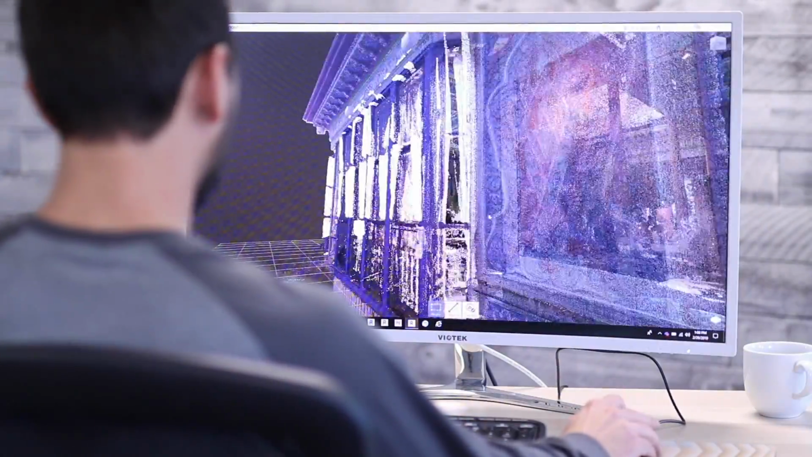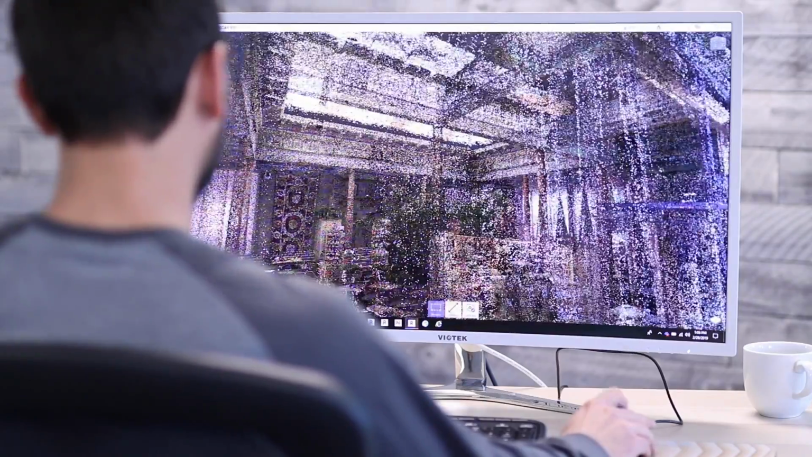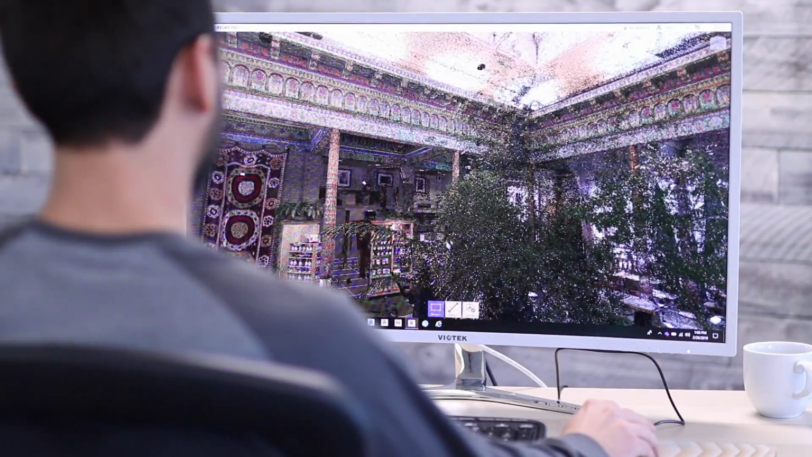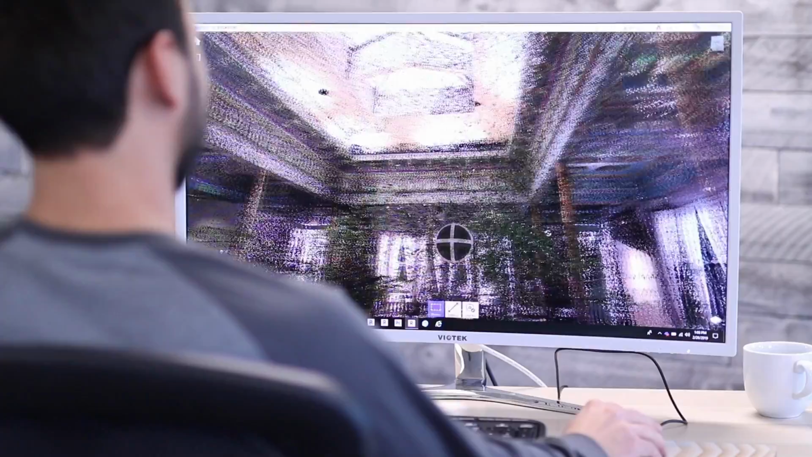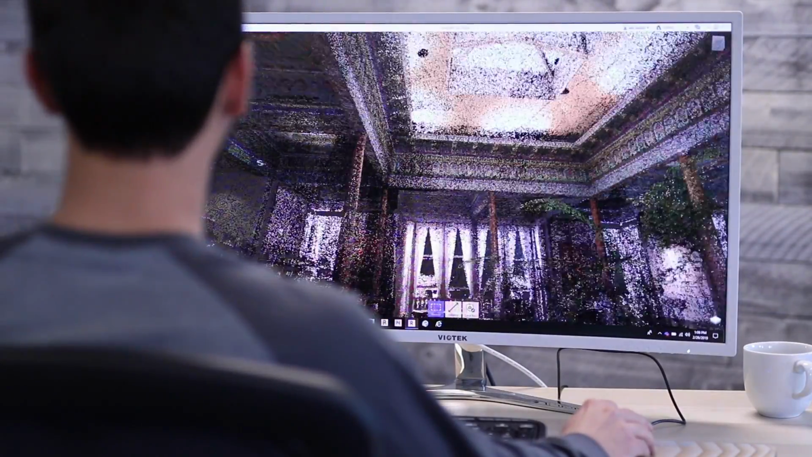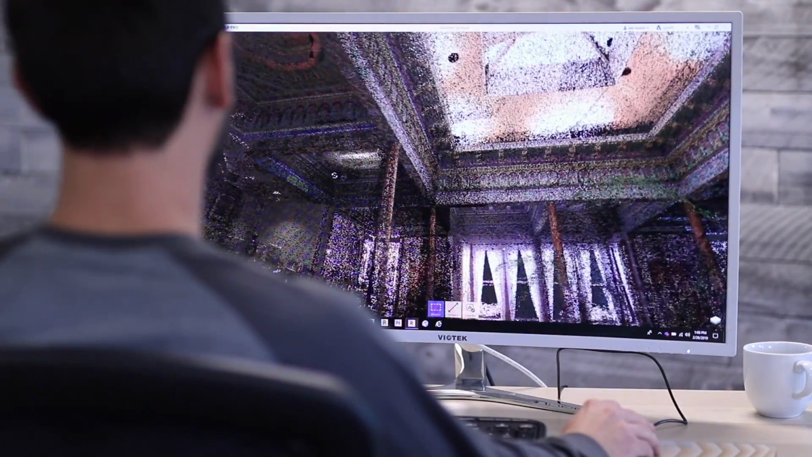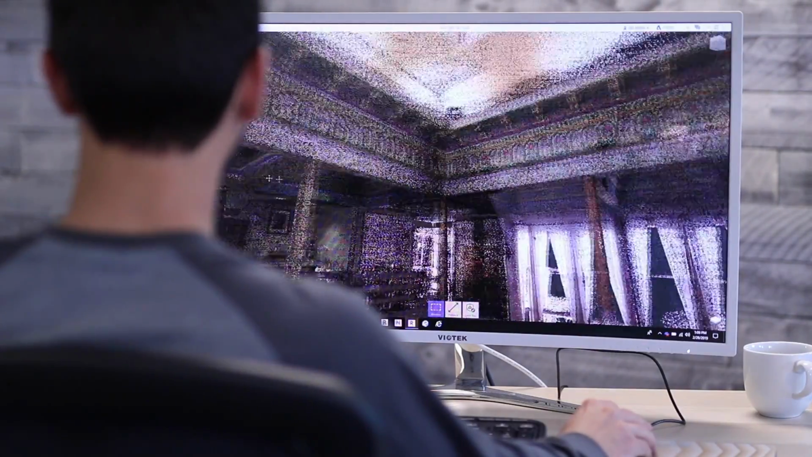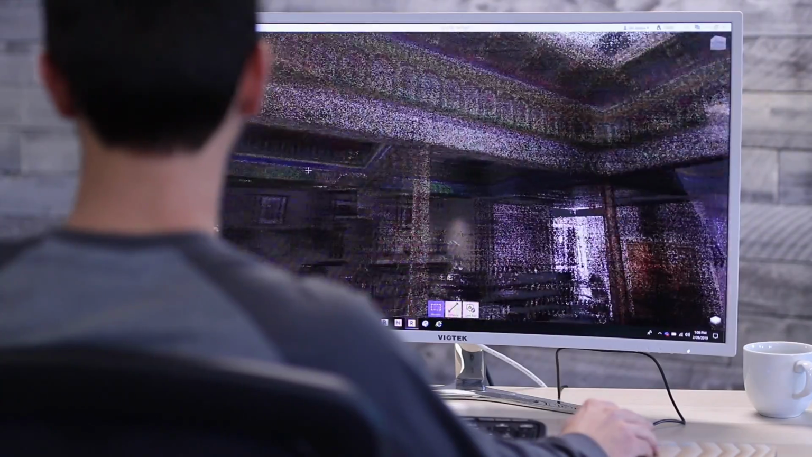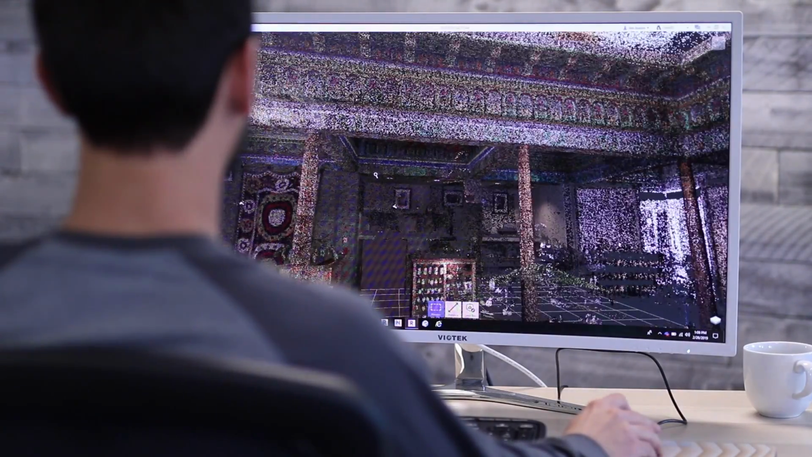OnPoint Scans is a reality capture service where we go out with various scanners and capture 3D point clouds. The purpose of this point cloud is for historical preservation. We wanted to go in and capture the existing structure of the Dushanbe Teahouse in every detail, and we were able to do it in an hour and a half as opposed to a full day to multiple days of field measurements.